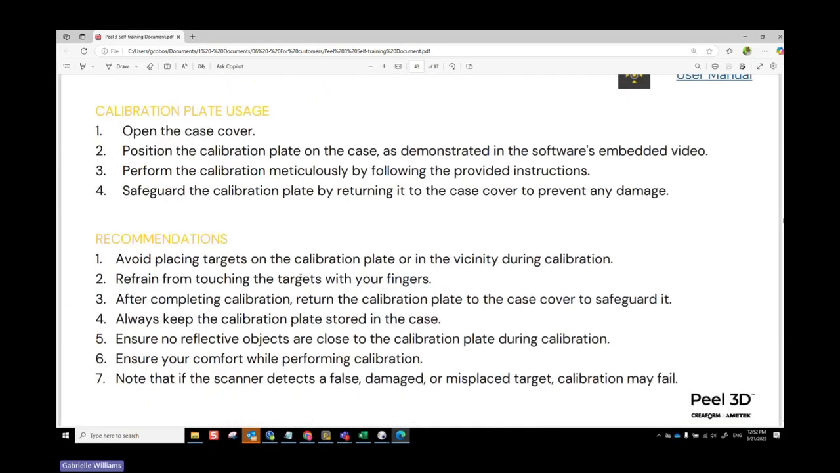Okay, scanner calibration. You want to protect your calibration plate. Every single time you finish using it, make sure you put it away, because that calibration plate goes with your scanner. If something happens to your calibration plate, I'm pretty sure, though not fully, that you have to send your scanner and your calibration plate back so that they can calibrate your scanner to a new calibration plate and make sure that everything's up to standards.